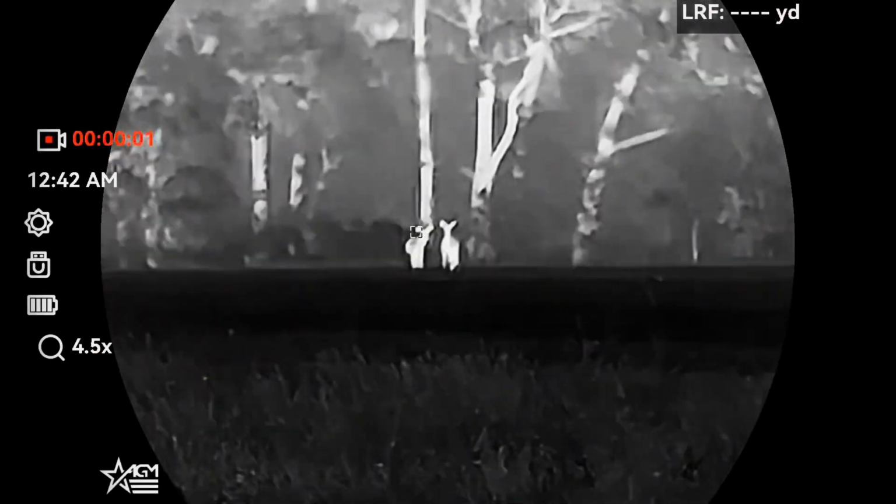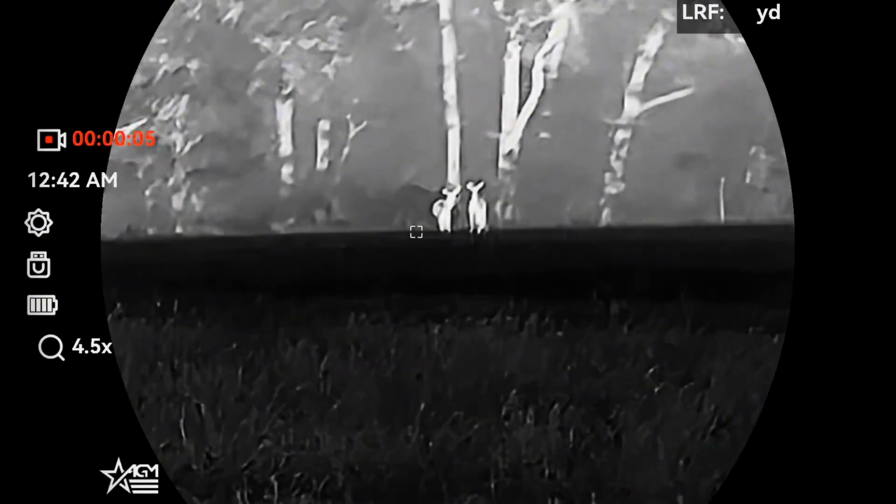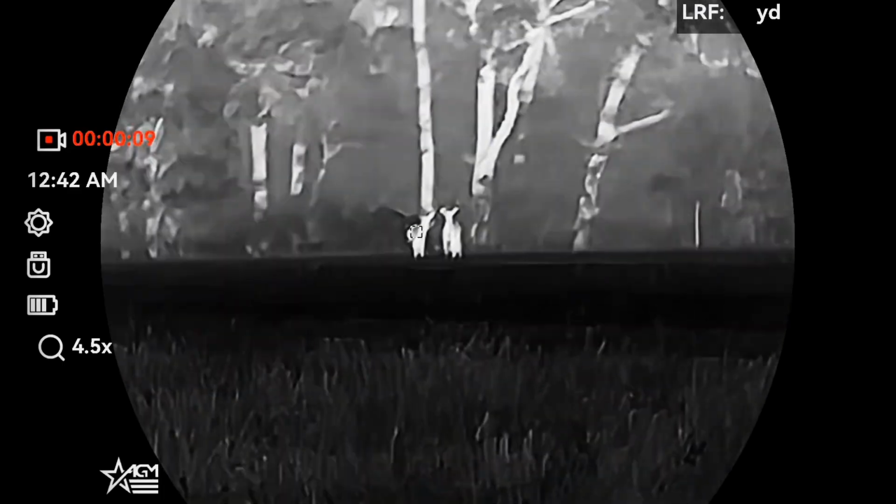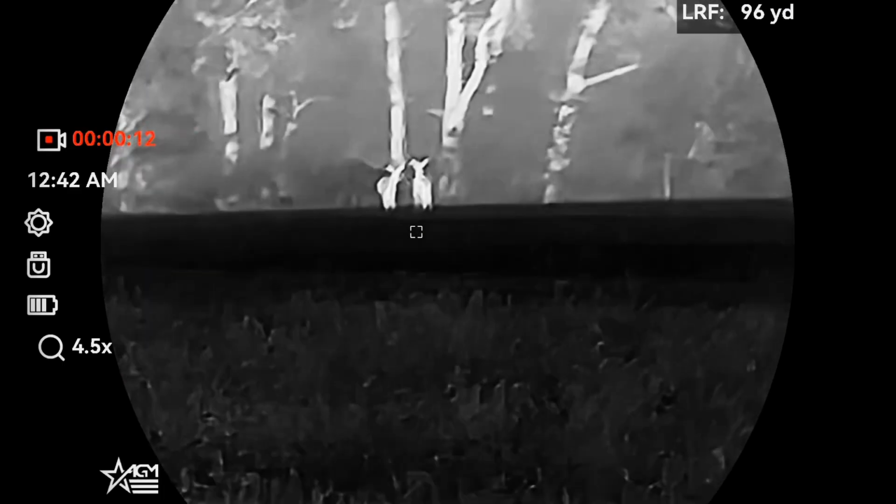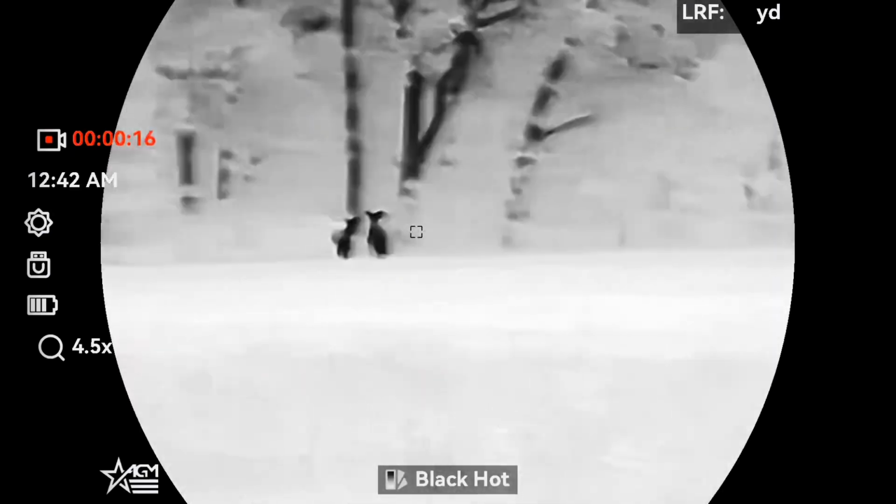I would say that that's probably pretty close for detection. Again, realistically, identifying things and using it for more of what it would be meant to be used for, you're looking at more around 300 to 500 depending on what it actually is. You know what I mean?